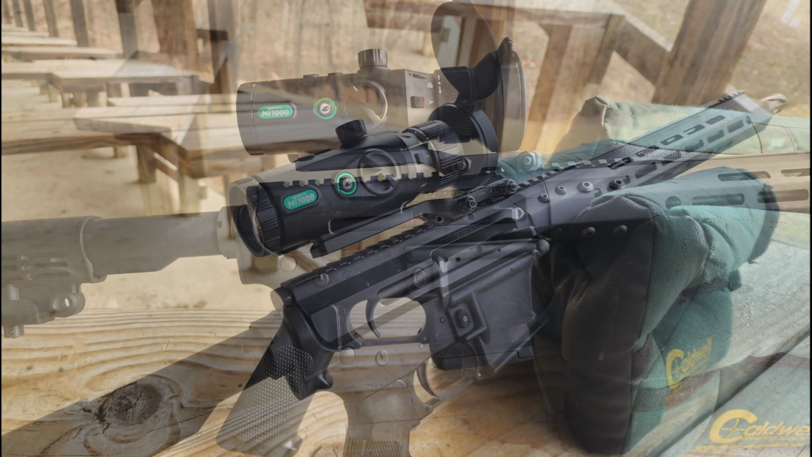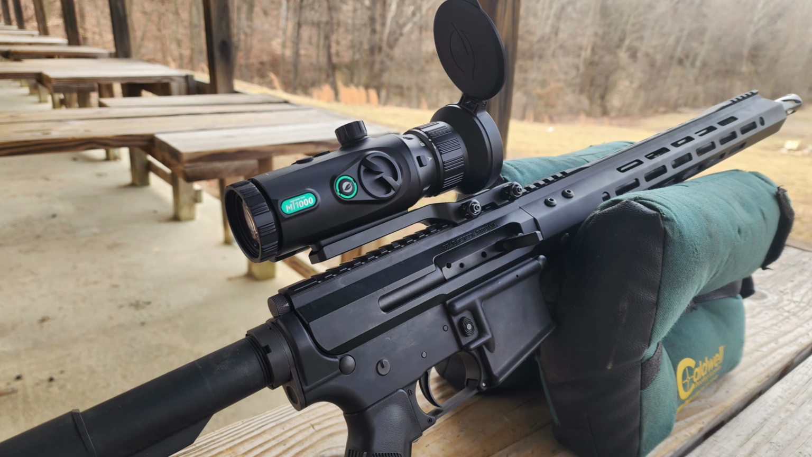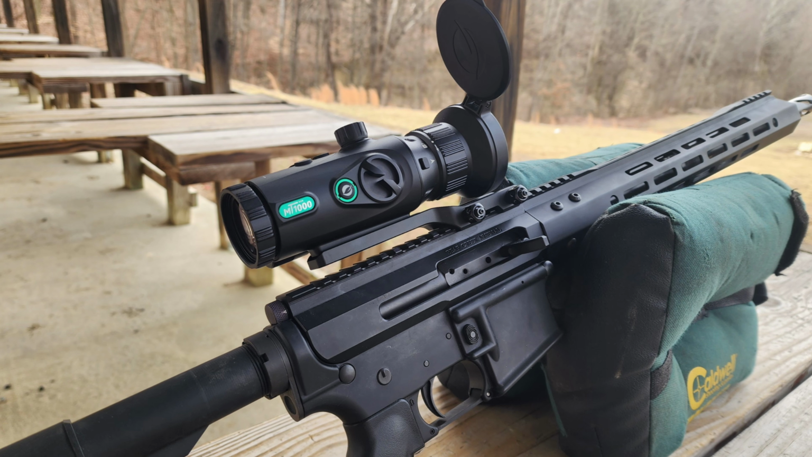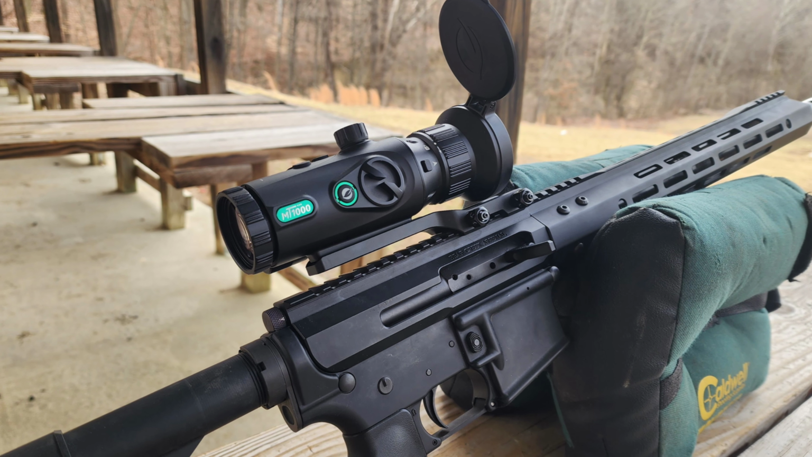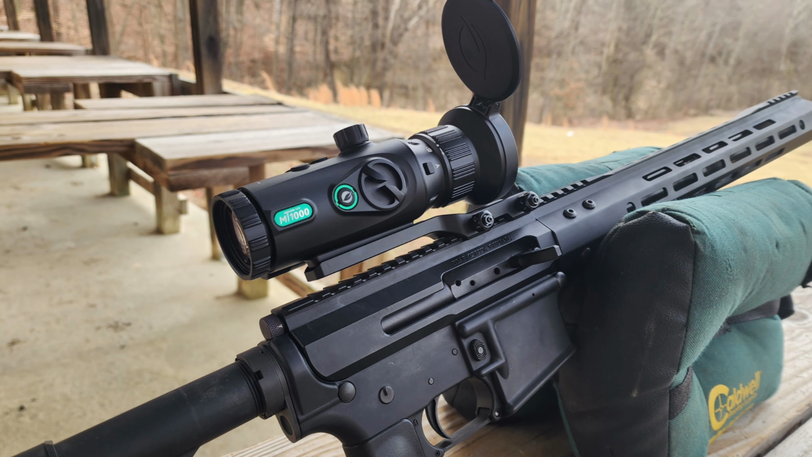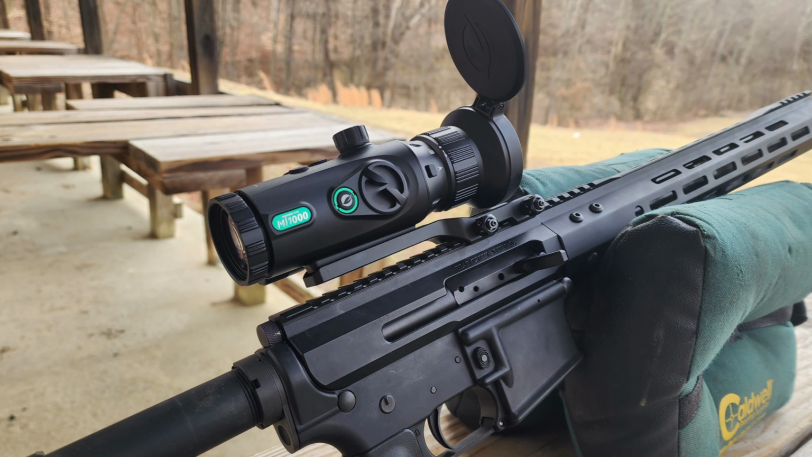And that's the other thing with those cheaper ones, man. If you can even find a cheaper one, they're not going to pick up stuff 1,000 yards away like this one will. And that's the other thing I noticed in some review videos I was watching of not only this one but others. People are only testing it close range, and of course it's going to pick up something that's less than 100 yards away. But what about further out?